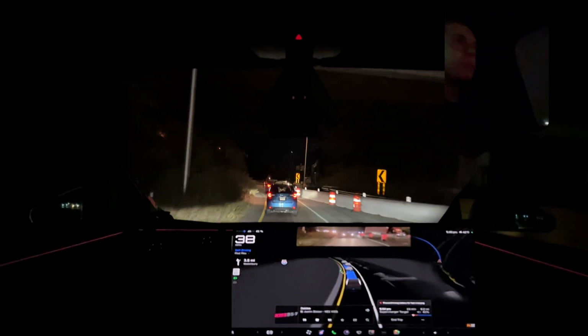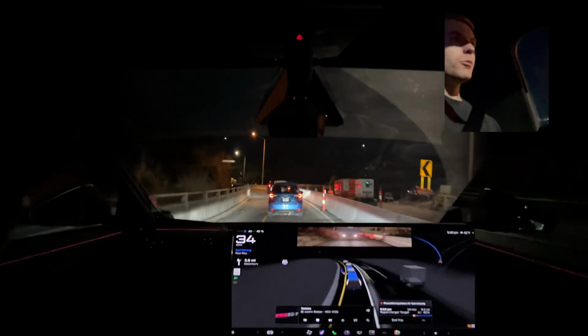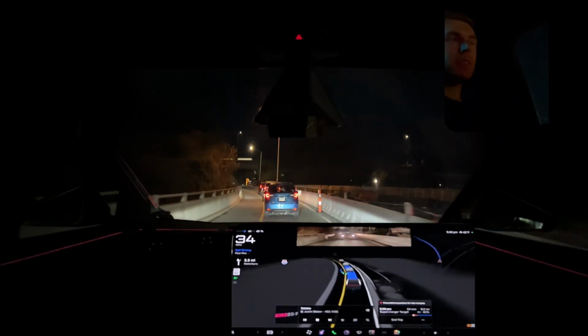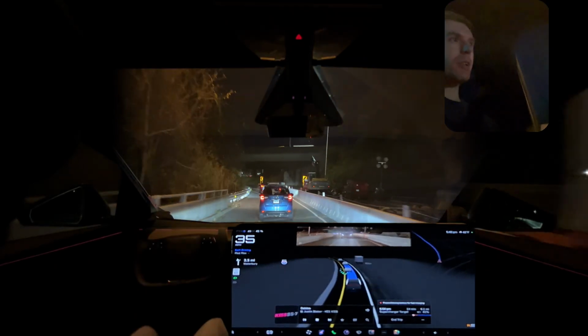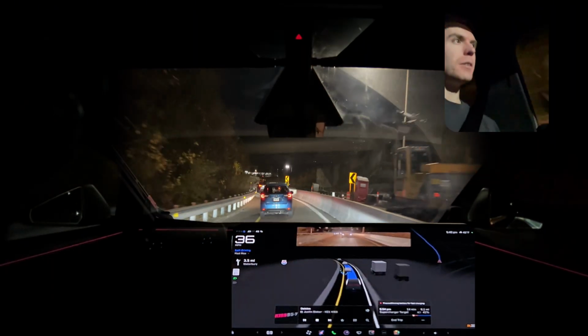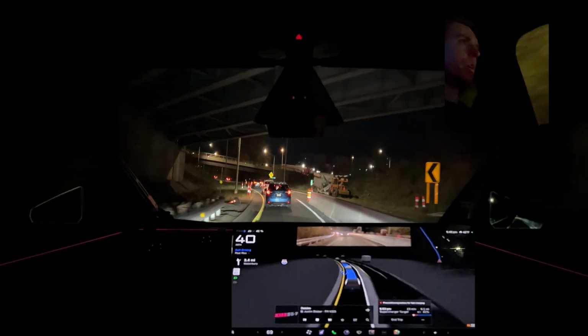This is very comfortable. Very smooth slowdown. Reasonable follow distance. I mean, just look at the examples in front of us. We're all following each other about the same. About one car length at the moment for this, like 40 miles per hour.